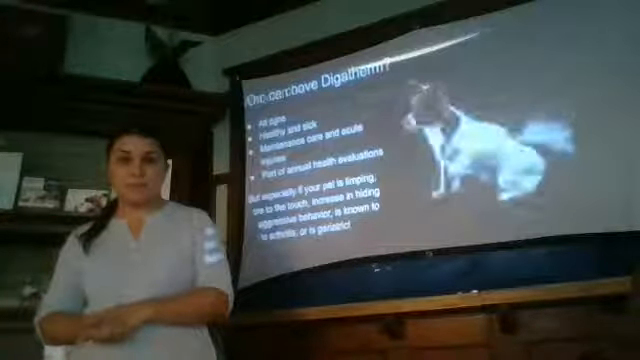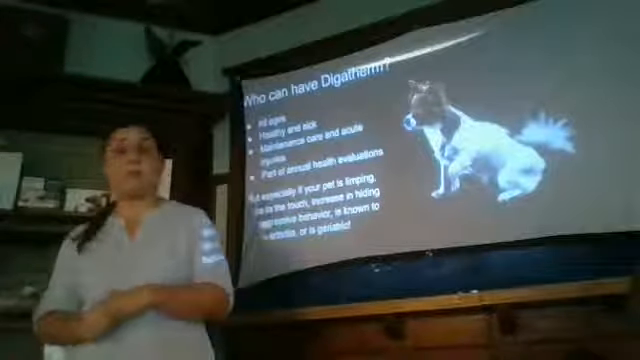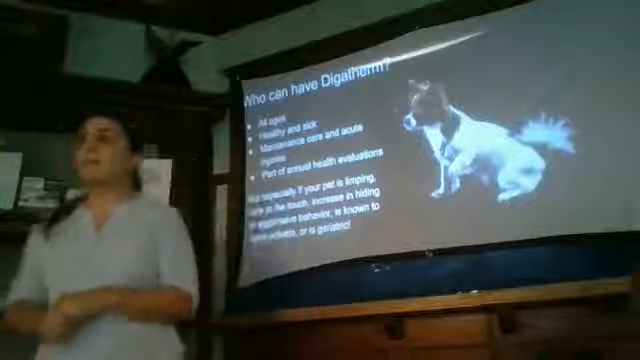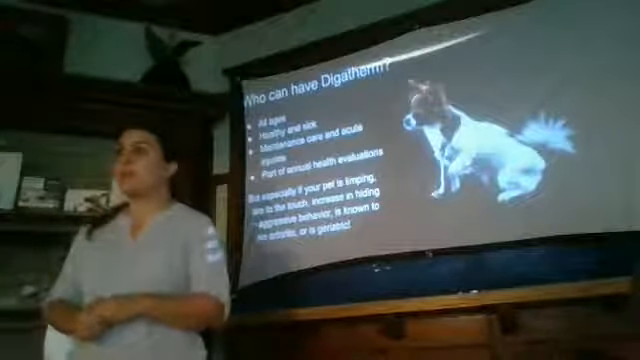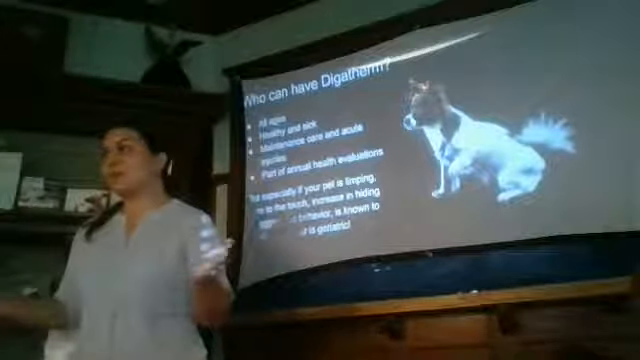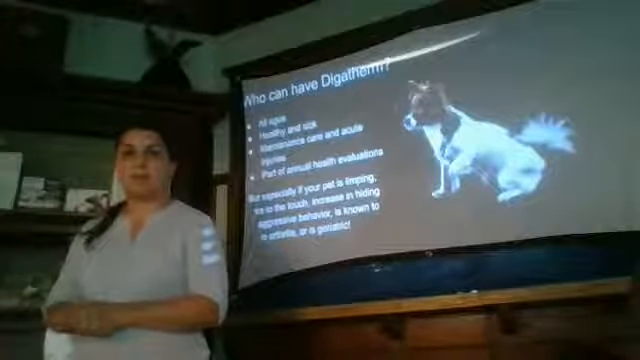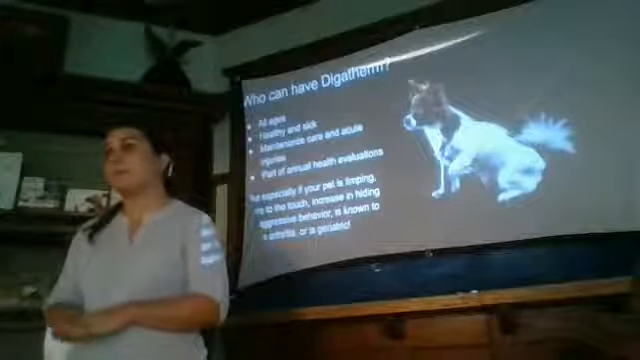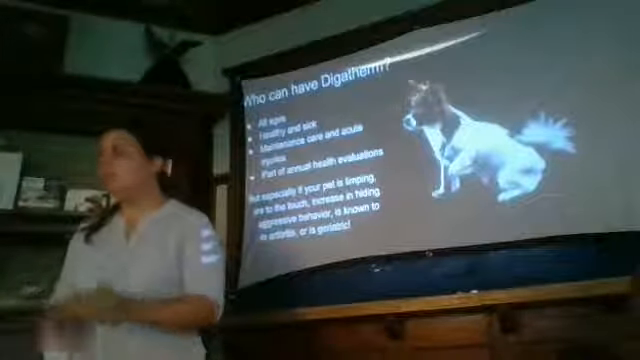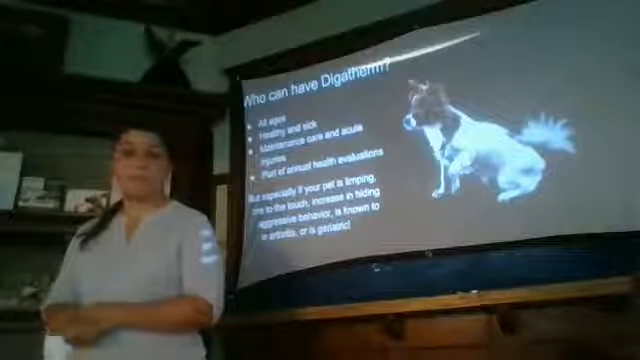So who can have DigiTherm? It applies to everyone, all ages, but particularly our geriatric cases would be the first one that I would jump to. We know that our joints change as we age. We can't help it. And I like the idea of having DigiTherm be part of an annual physical exam for some of our older kids. The same way we would screen with blood work, we can do DigiTherm and see if there's any areas we need to be treating for discomfort.